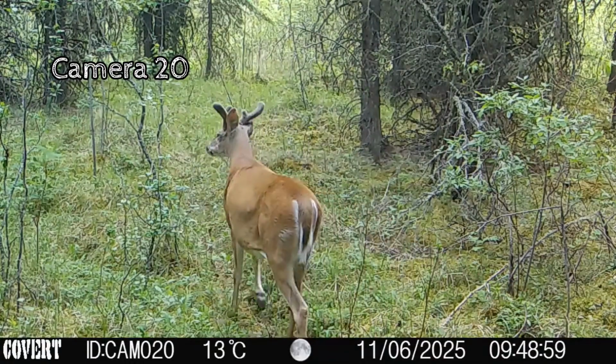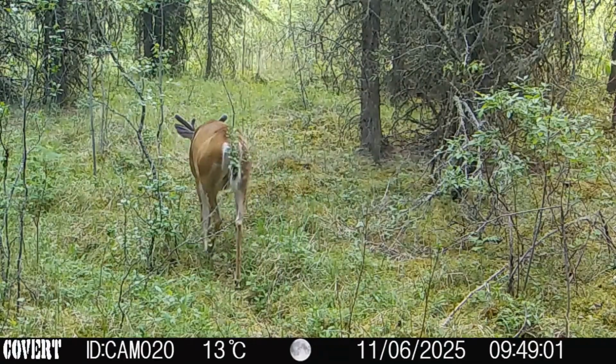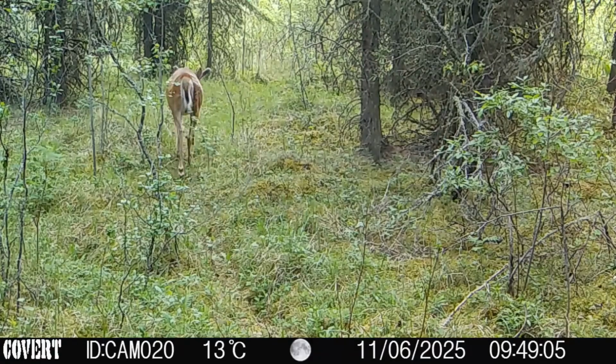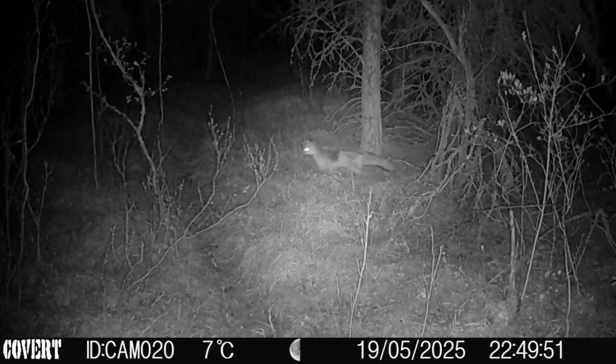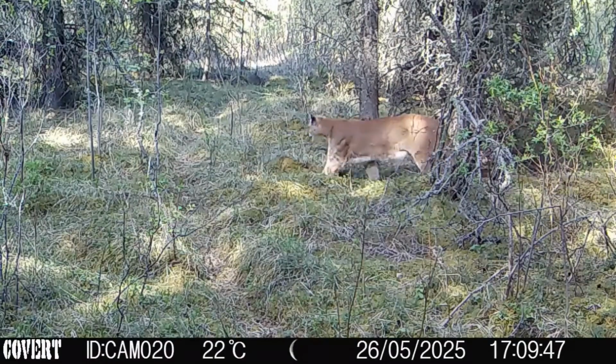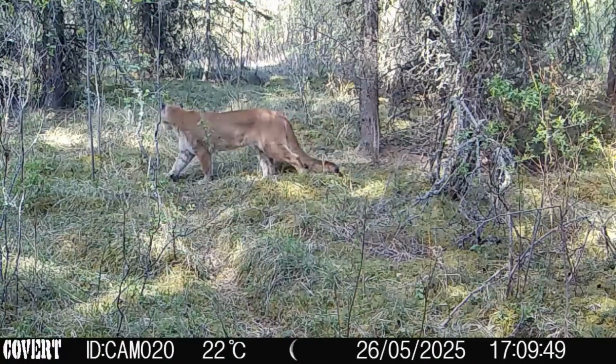Well, here's a nice looking whitetail again. 11th of June. This is a nice trail down in this piece of bush that I found. Fox. Well, here comes a pretty frickin' nice looking critter. Look at this cougar. That's a big cat right there.